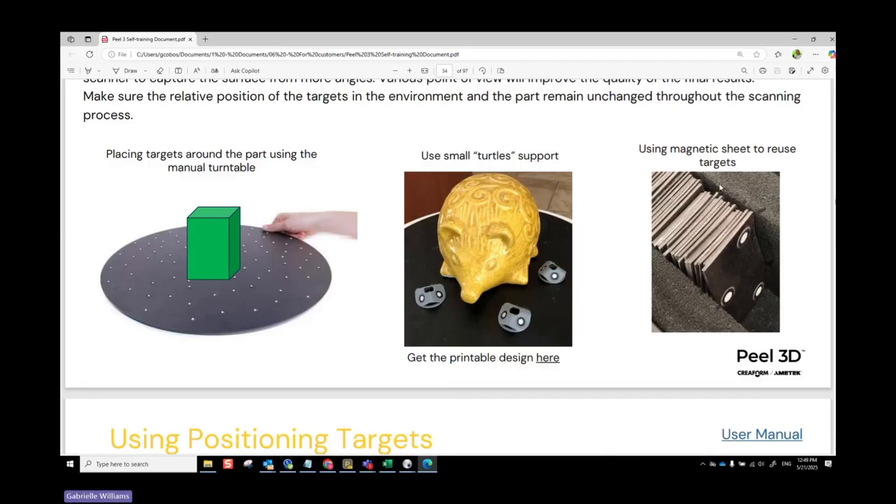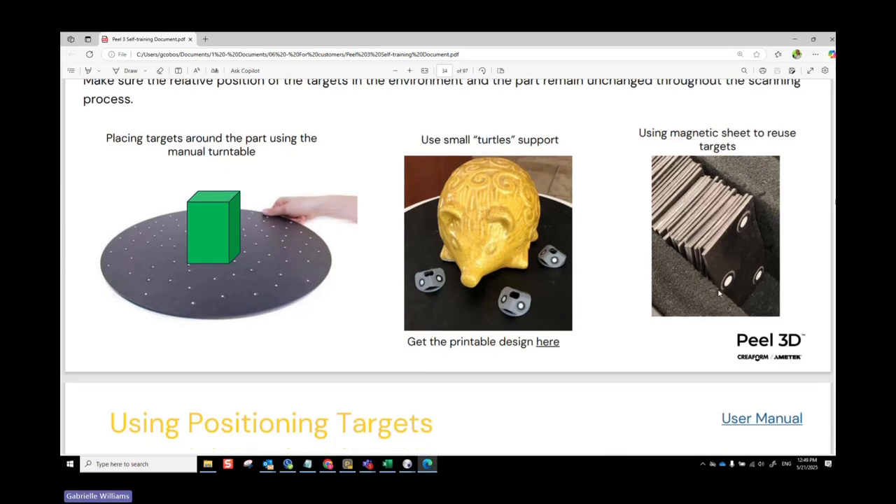Something else other people do is they'll use little magnetic sheets, put targets on there, and reuse those sheets. If you have a limited amount of targets and you're going to have to make them last, then you can use this too. This is a great way to do that.